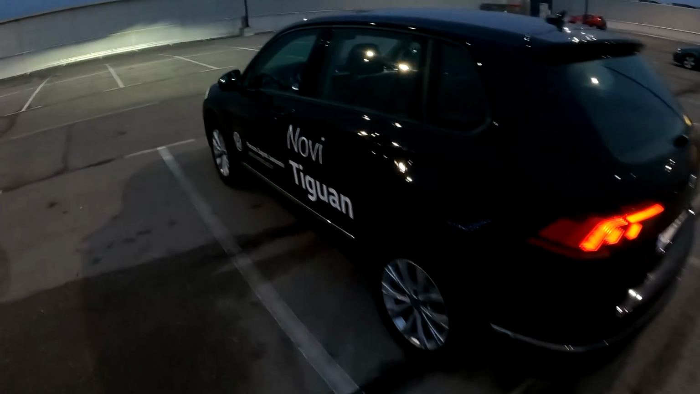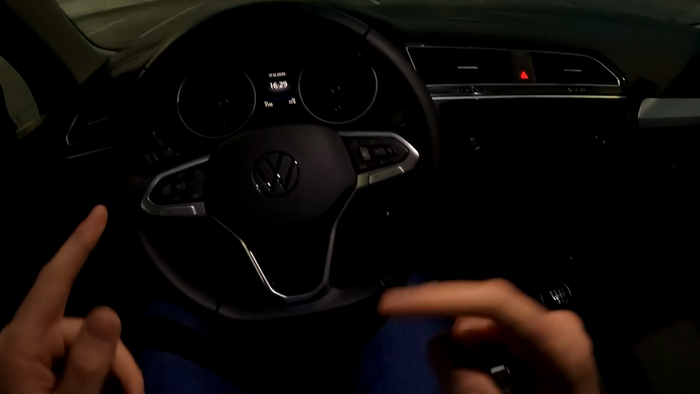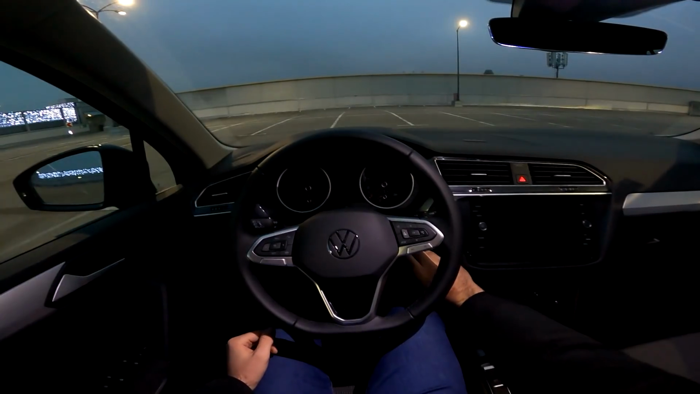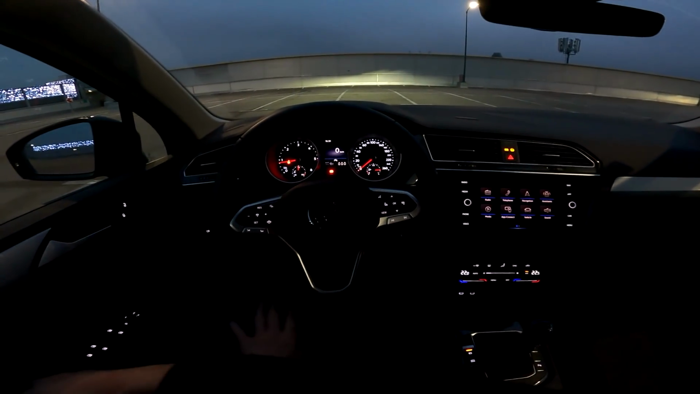And yeah, without further ado, let's take this thing for a spin and let me show you how this looks inside during the night. So you start it with the classic key, and yeah, well, let me actually change the view, and now we are ready to go. All right, starting it up, and you immediately notice that we have the classic dashboard,